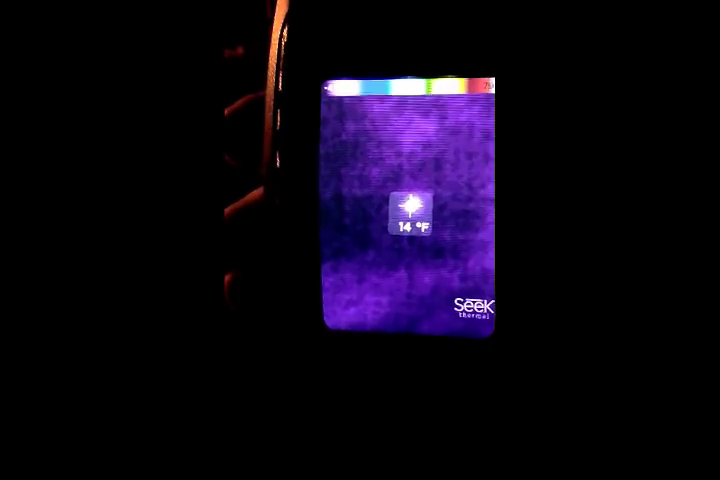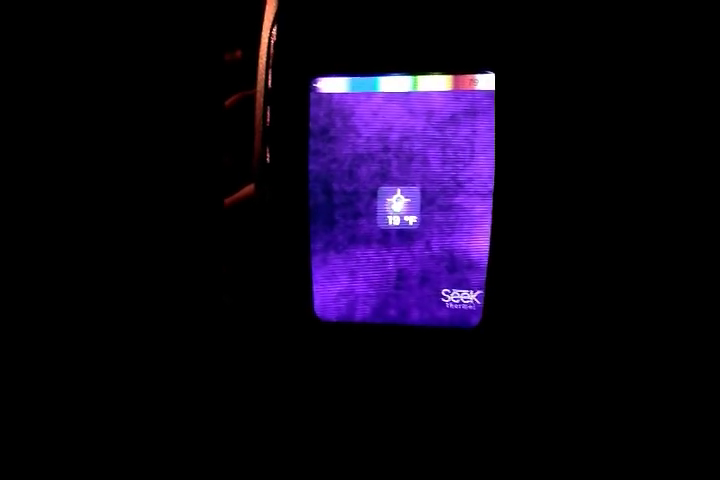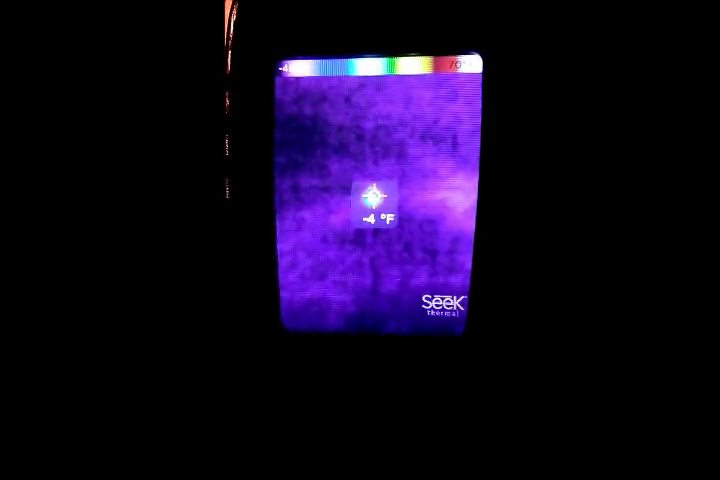We know it's not a hologram because holograms do not produce heat. Well, not that I know of anyway. Most amazing. That's all I've got to say.